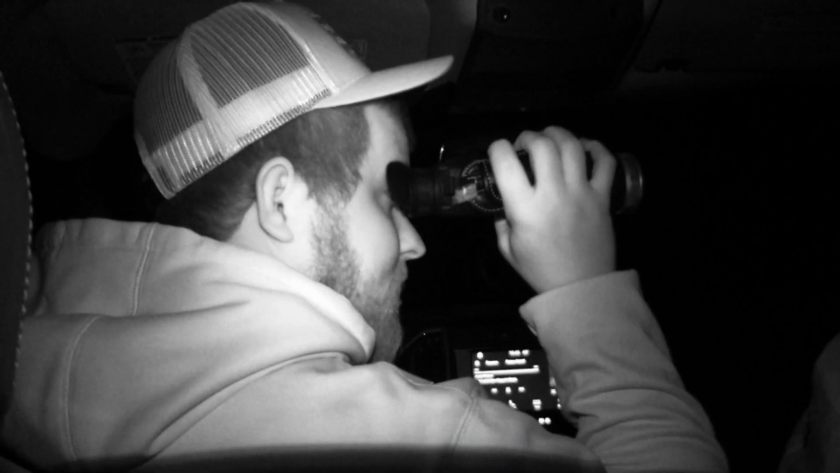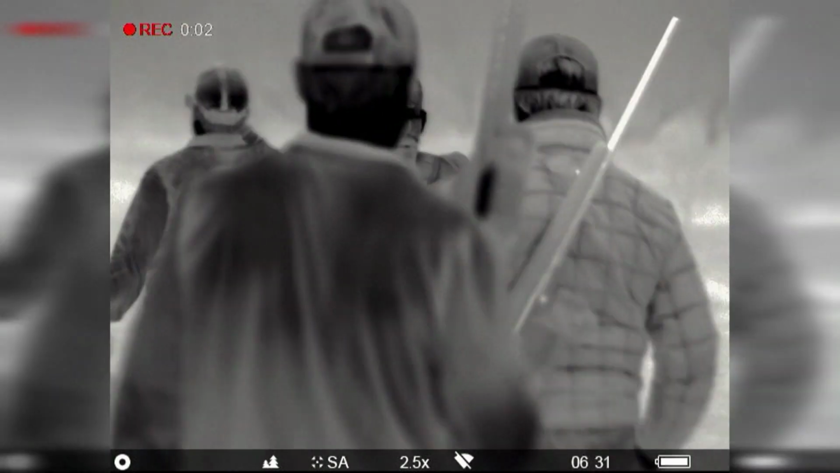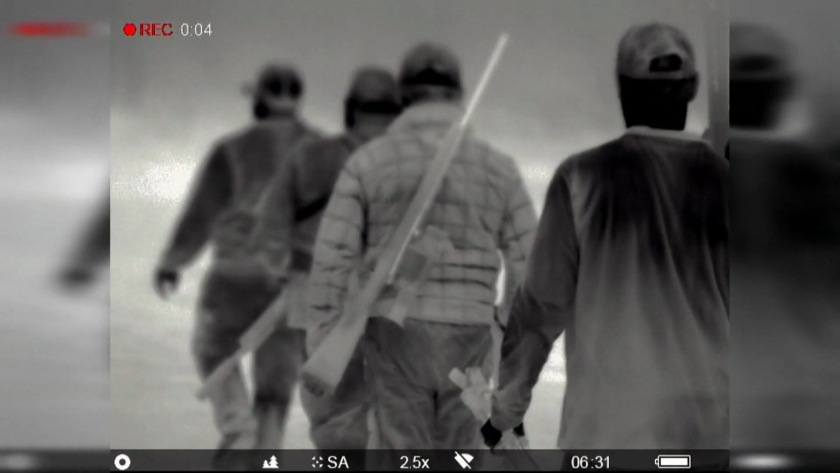So night hunting is completely different. It's cool to sit in the truck and scan. You get to see everything you want, but it's a different ball game when you get down in the field with the pigs and you start stalking, because generally one person has the thermal and your job at that point is just to follow the guy in front of you.